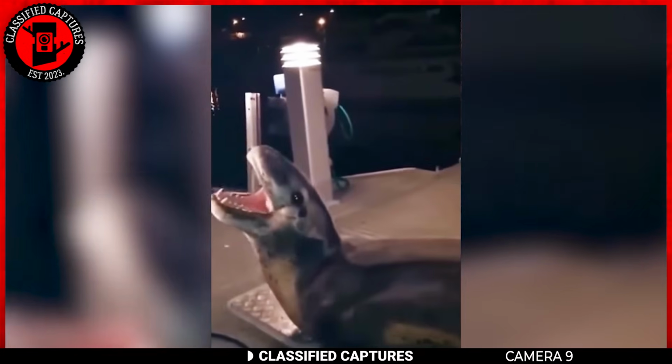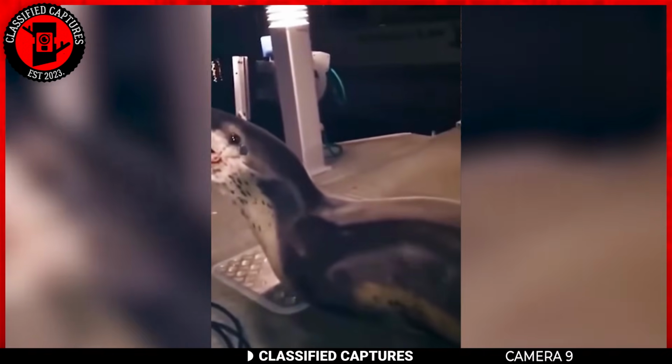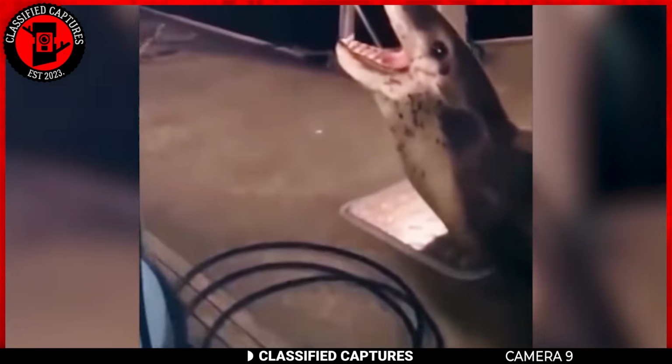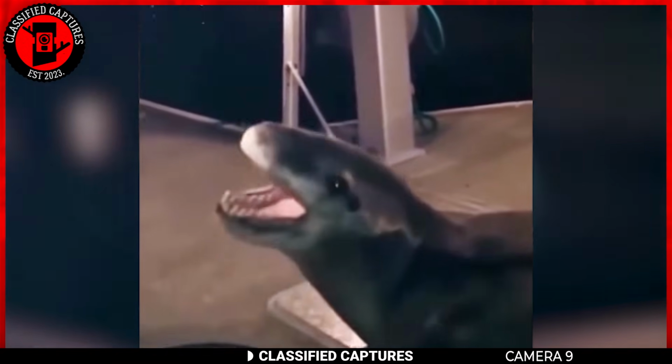Captured on a peaceful dock, the sight of a formidable creature sent shockwaves through the onlookers. The creature's fearsome visage presented itself with its mouth agape, revealing a jaw filled with razor-sharp teeth as it emitted a series of strange, pounding noises.